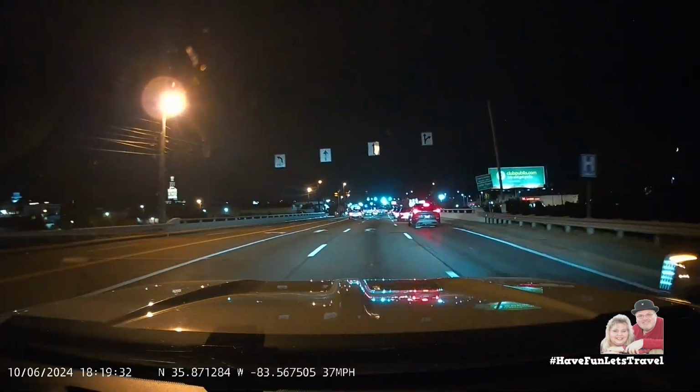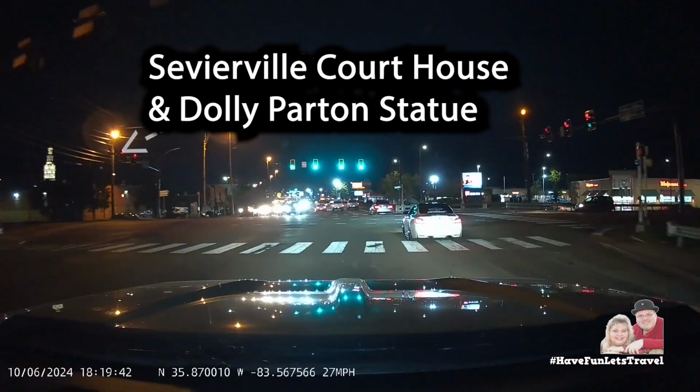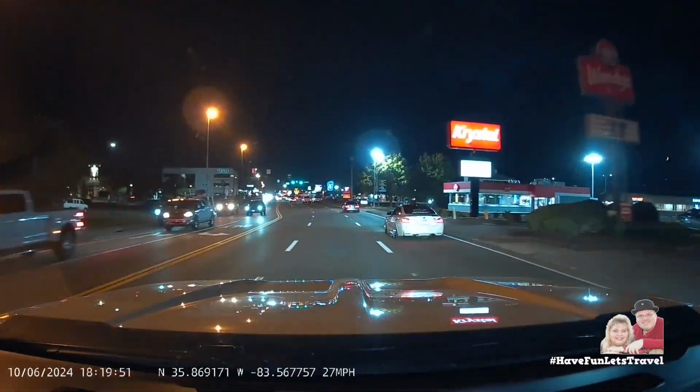To the left, you'll see the Sevierville courthouse all lit up. This is where the Dolly Parton statue is located. It's a little hard to find parking there, but you should stop in the daylight and take your picture with her statue.